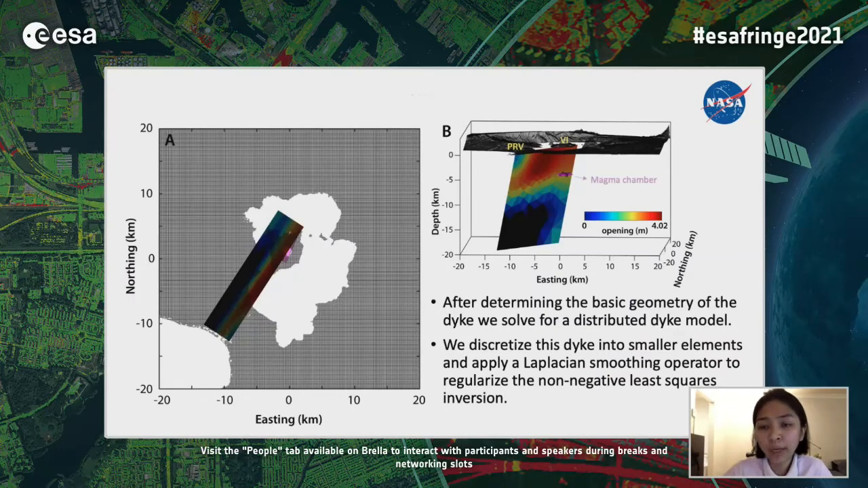So when the activity waned, we were able to perform more sophisticated modeling, and we did a distributed dike model. Here the model indicated strong opening below the volcano island that extended southwestward toward the Pansipit River Valley at roughly less than 10 kilometers depth. Although the strongest opening that you can see here is around or just beneath Taal Lake, it is still unclear if the dike reached the bottom of the lake. The lake has a maximum depth of roughly 198 meters.